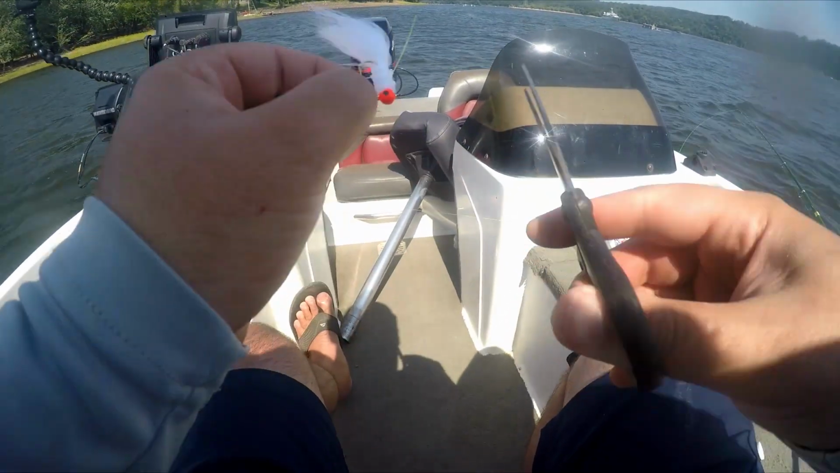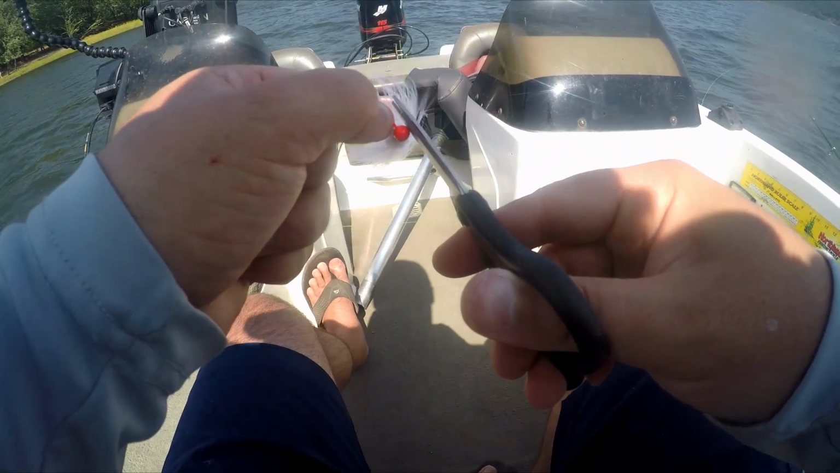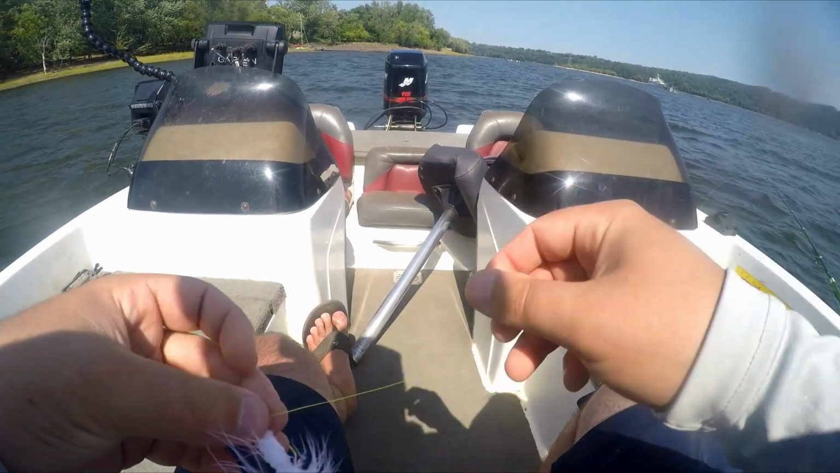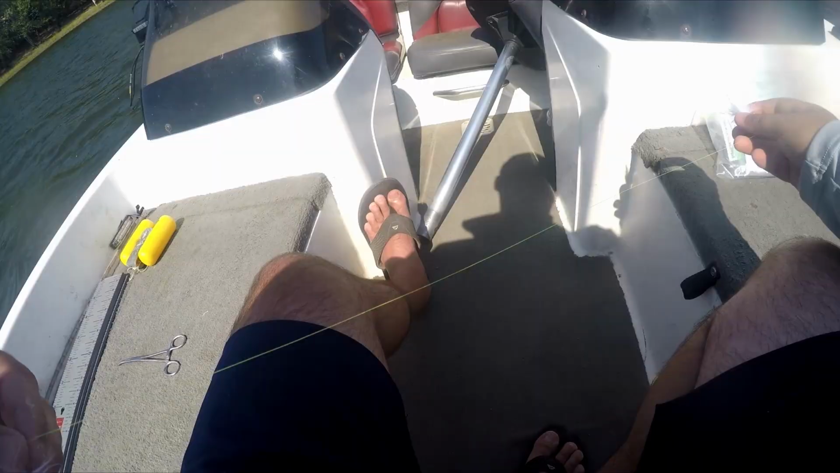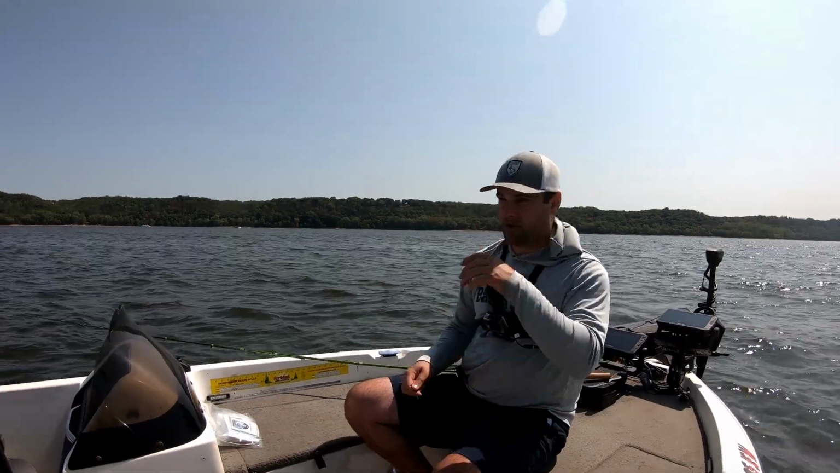We're going to cut off the tag end. I would leave like 1/4 to 1/2 inch of tag end. The crappie aren't going to see the entire main line coming down, they're not going to see that little tag end sticking out.